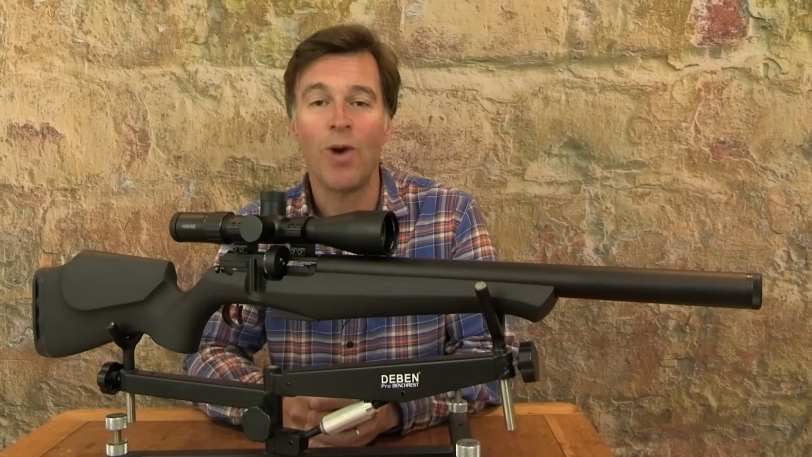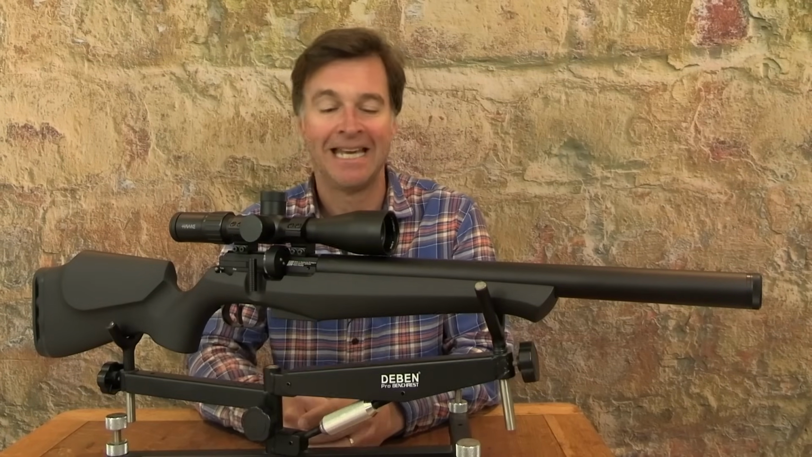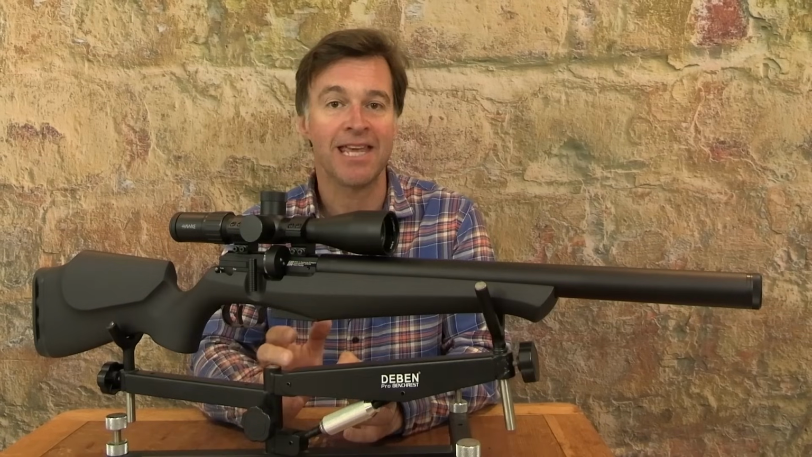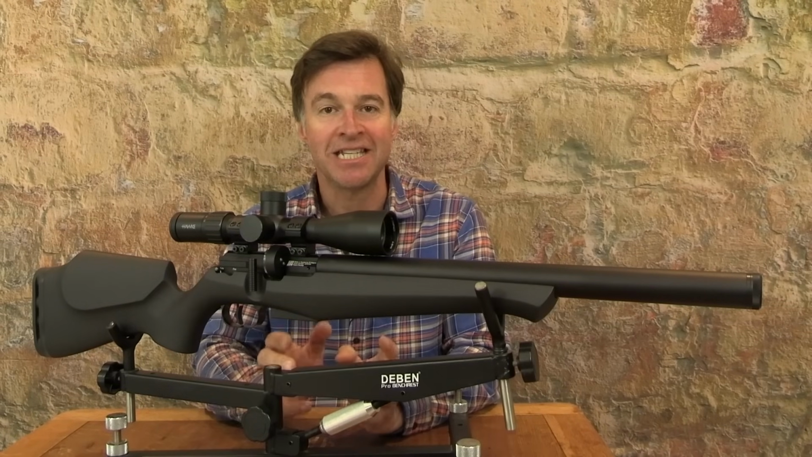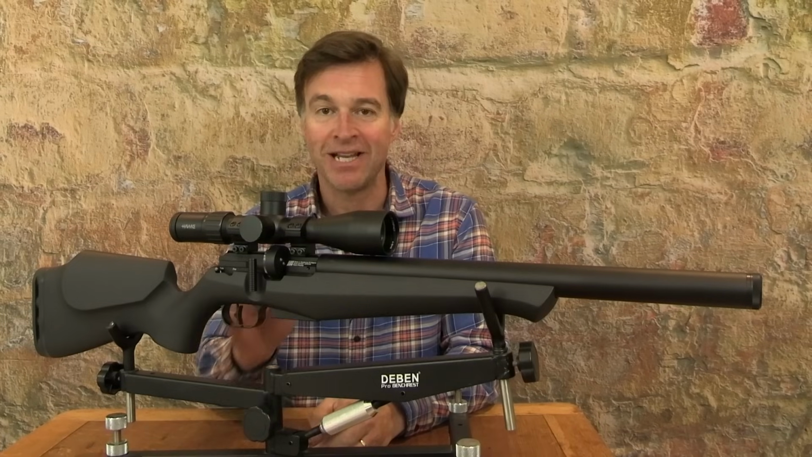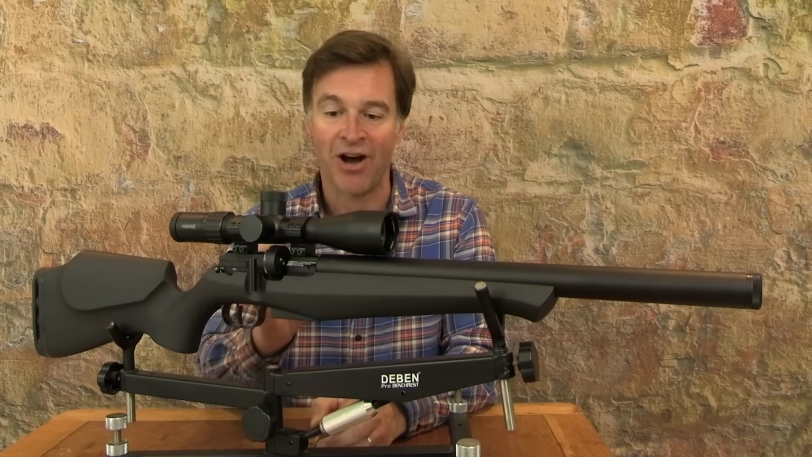There is no questioning this FX's ability to put pellets in the right place. Now I've got absolute faith in the STX barrel, and combined with really consistent power output and that brilliant trigger, it is getting great accuracy from the DRS.